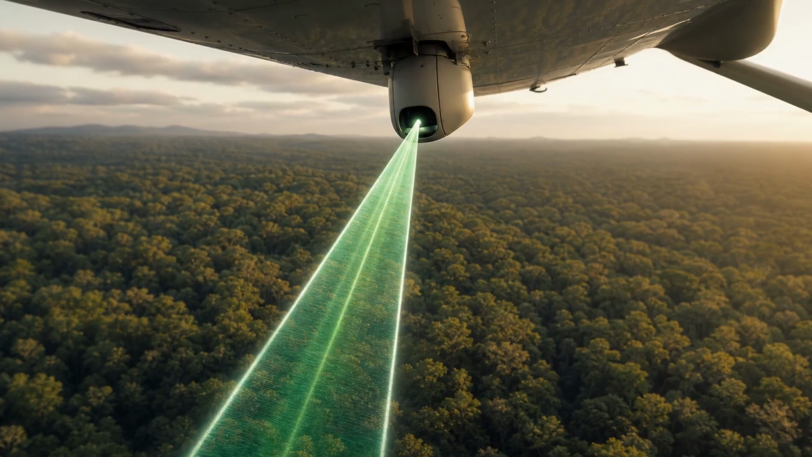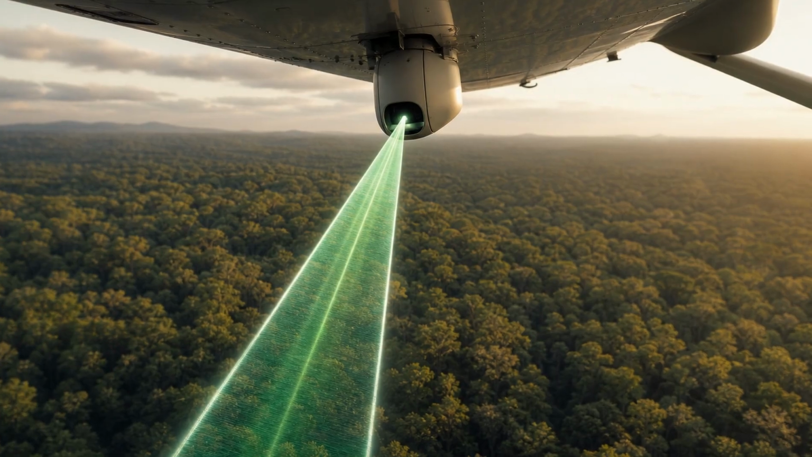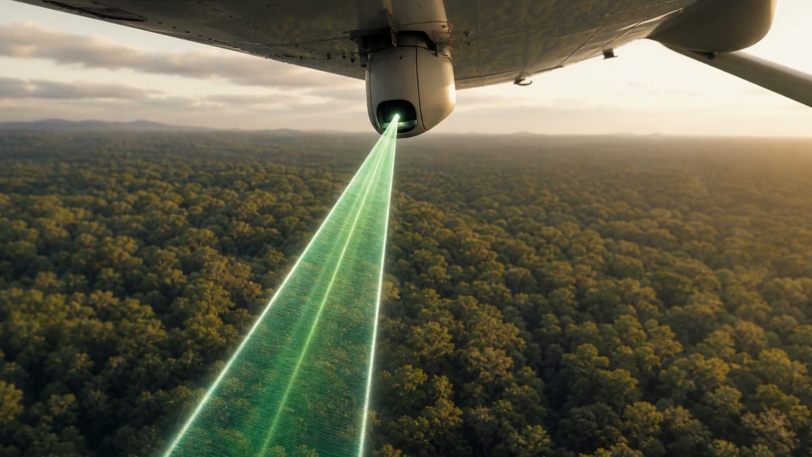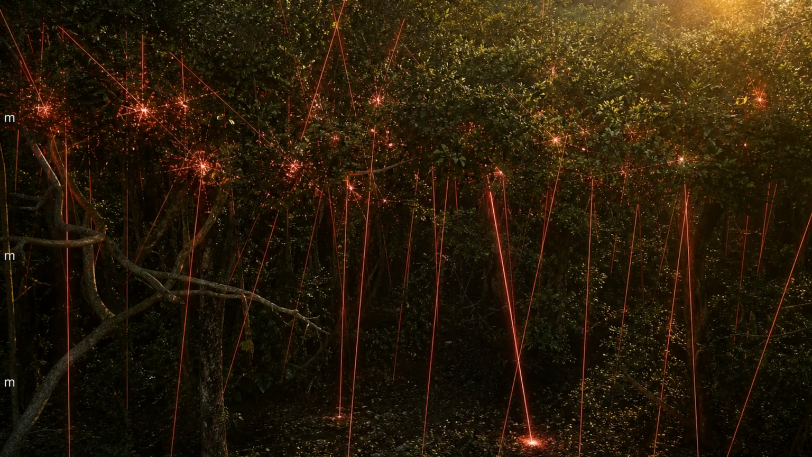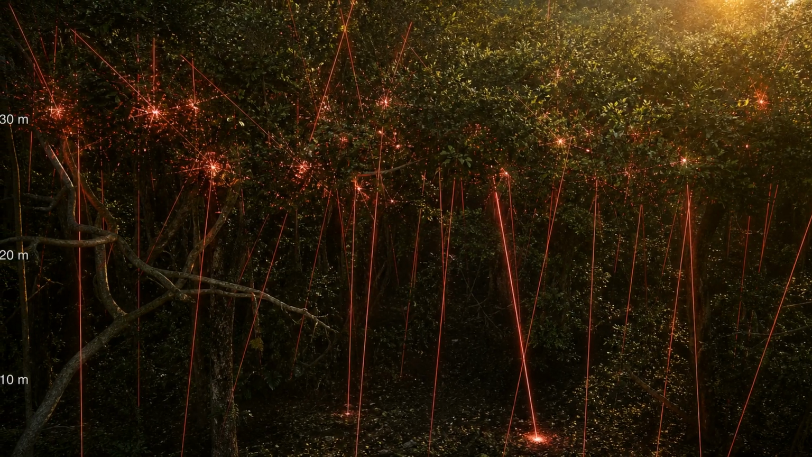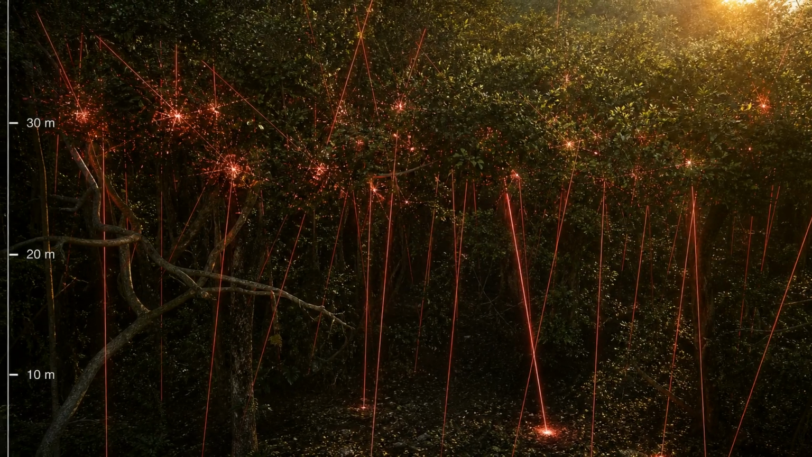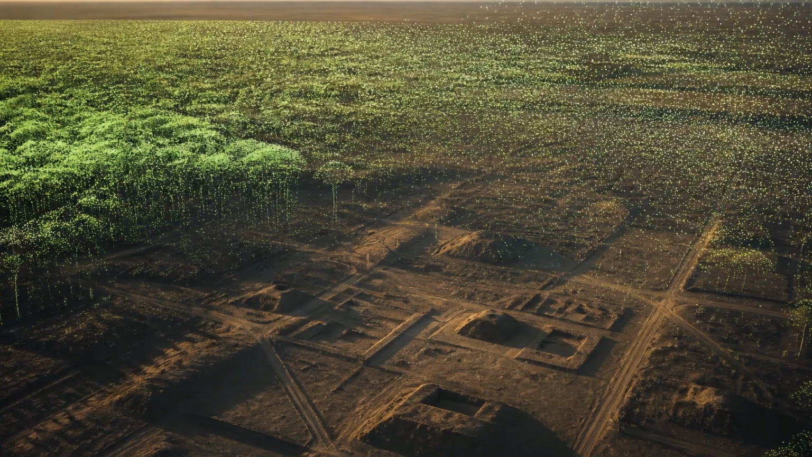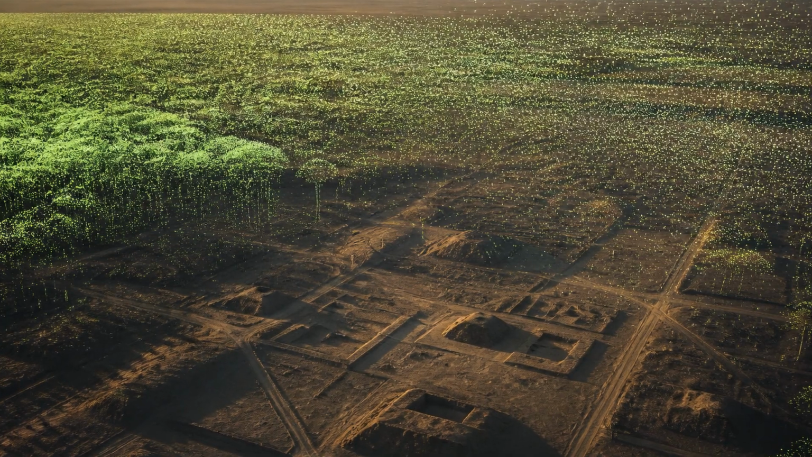The tool was called LiDAR, light detection and ranging. The idea is almost absurdly simple. You mount a laser scanner under an aircraft. As the plane flies, the scanner fires hundreds of thousands of laser pulses every second, straight down at the forest. Each pulse hits something and bounces back. The instrument measures exactly how long the round trip took, and from that, the exact height of whatever it hit.